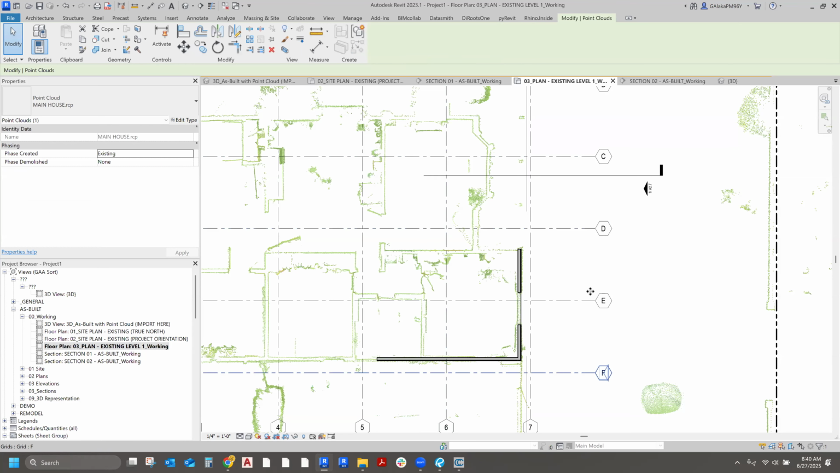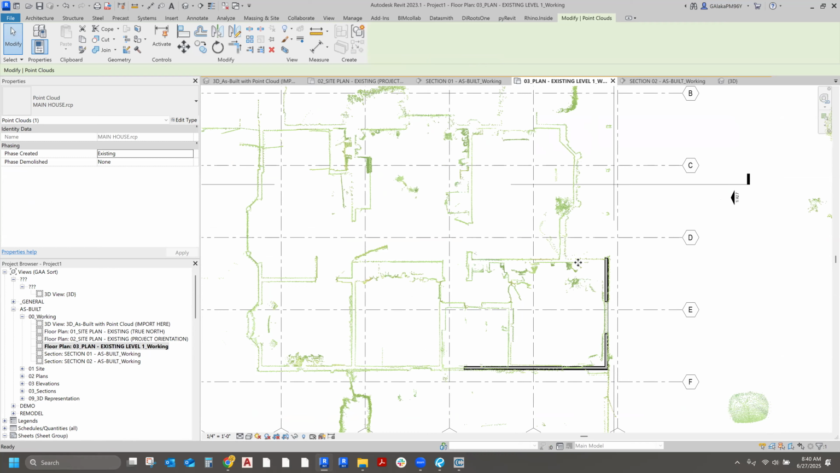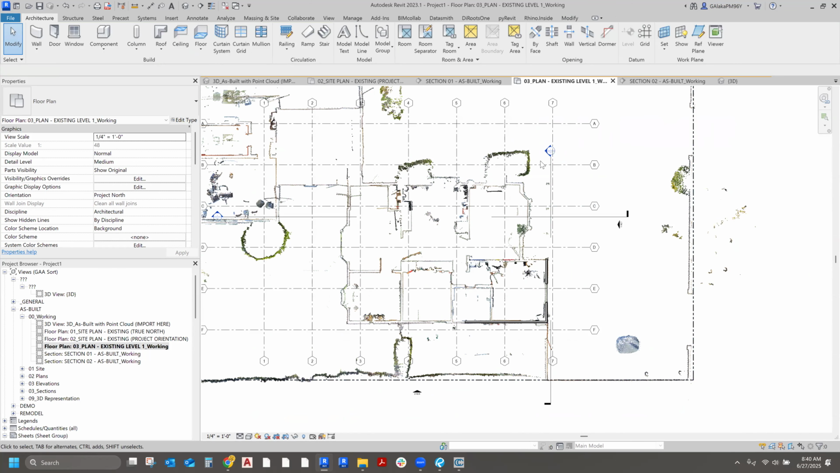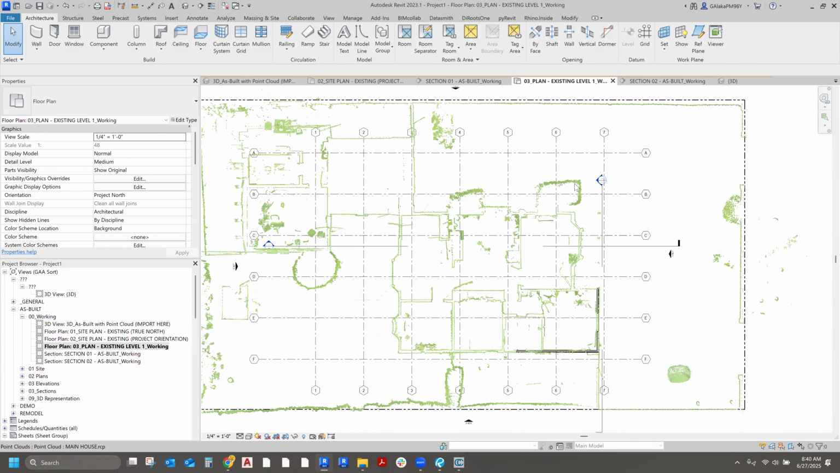And I'm not going to keep doing the whole house, but you kind of get the idea of how this works. And again, this is not Revit out of the box. This is my own template. So everything looks the way I want it to look. And this is tailored especially for residential projects.